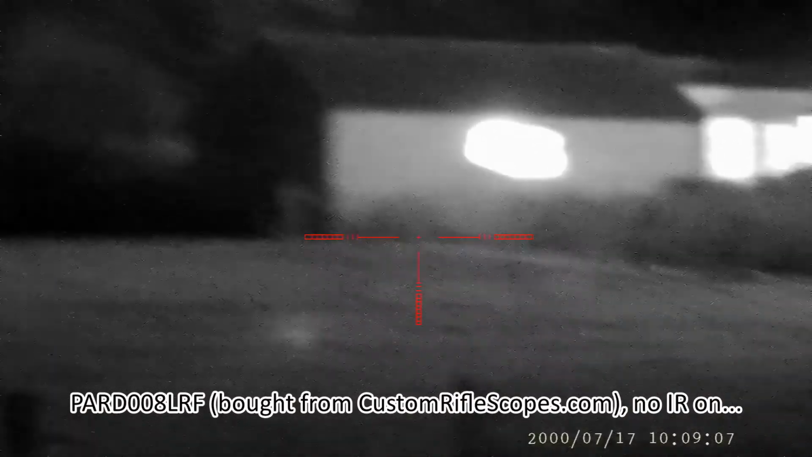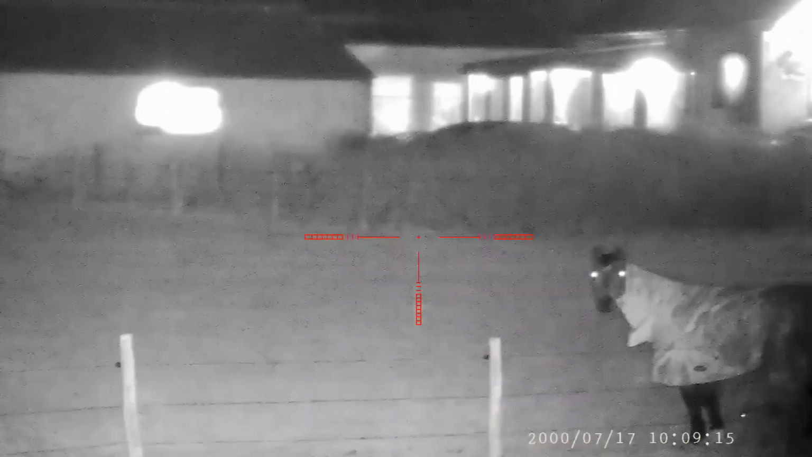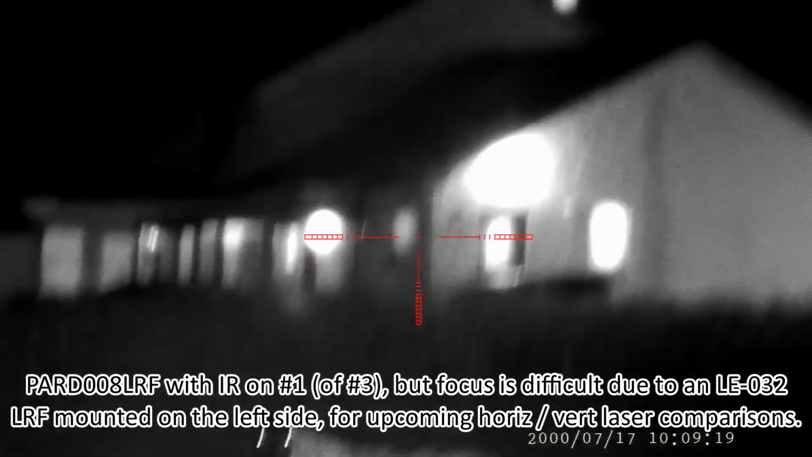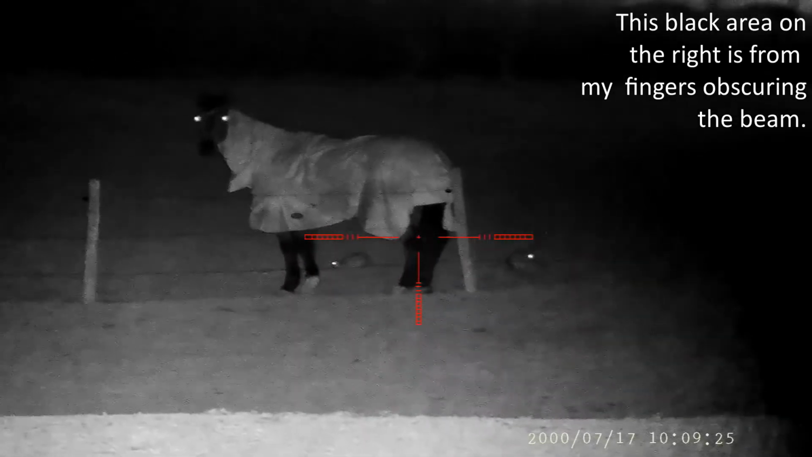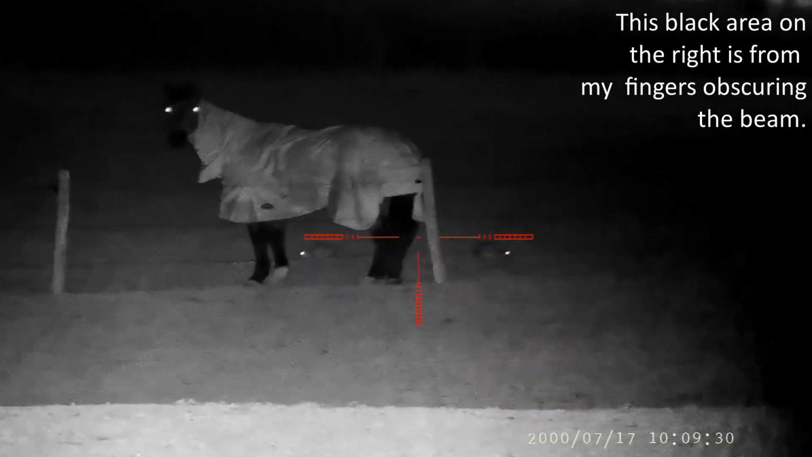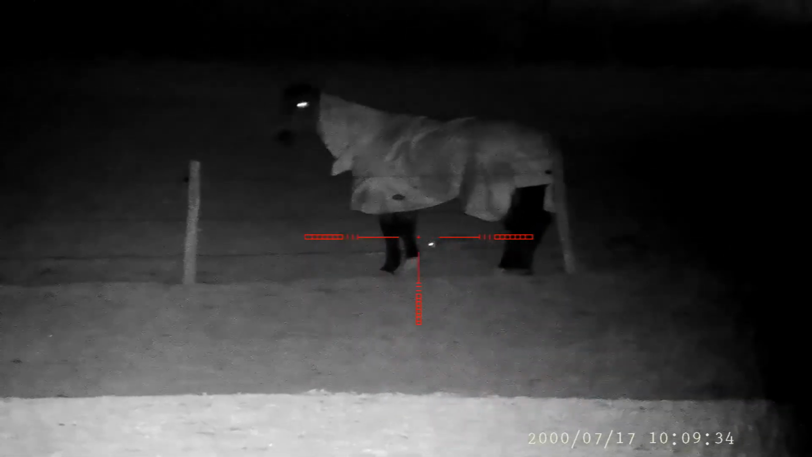The same spot I did last night. On the permissions. Put the IR light on. I'm recording with my PARD LRF day and night scope HD. The onboard IR is only on level 1 and is focused tight beam, as tight as it goes anyway.